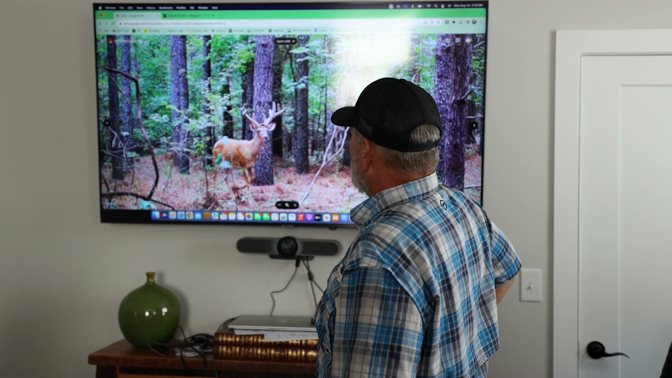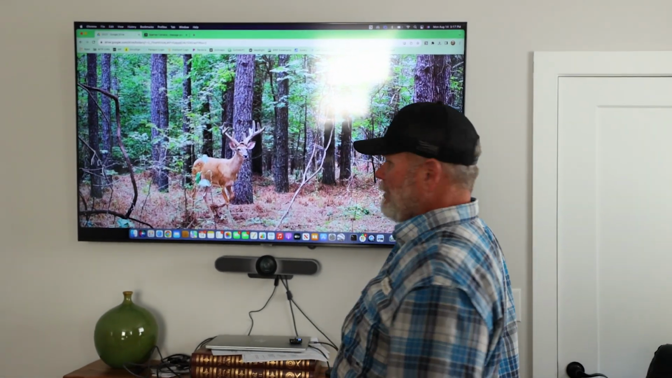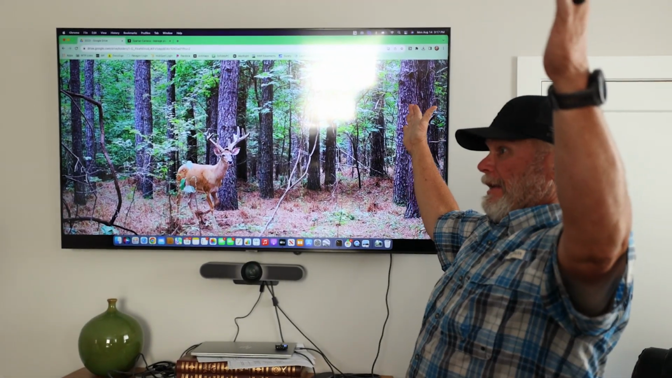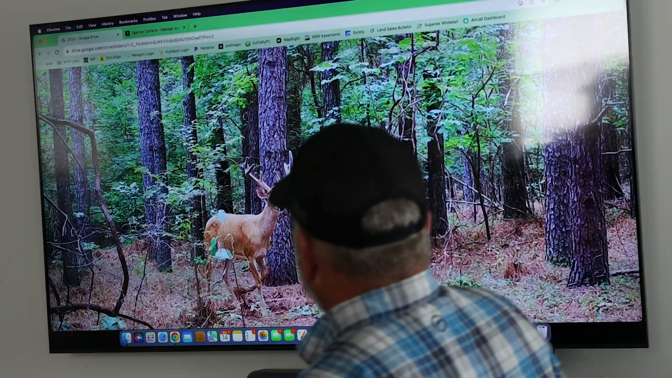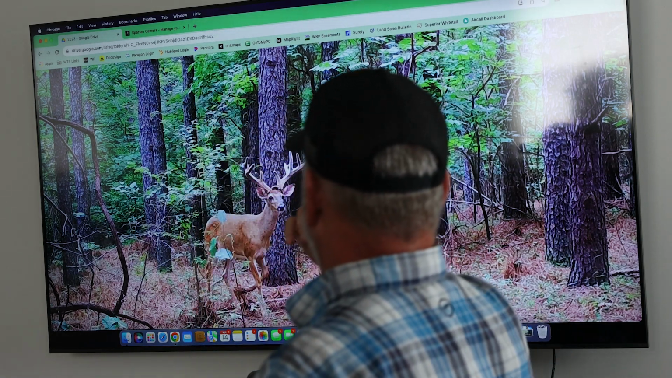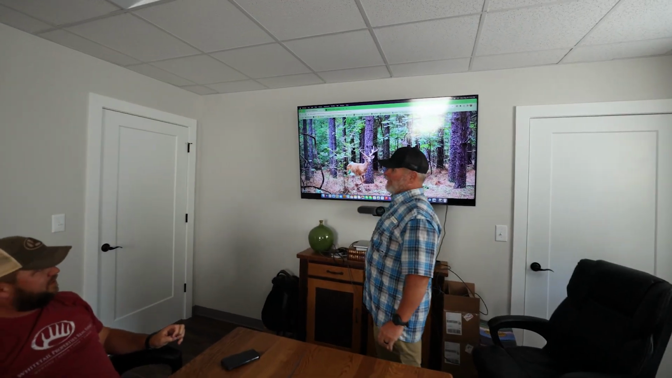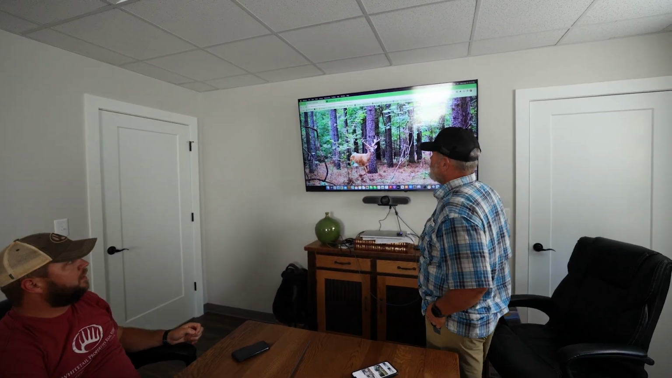He was front and center of the camera the other day. Anytime he's standing there looking at the camera, it's always like, wow. But his time length's terrible. Another year, it could go. It's short, but he's just a cool deer. I know he's in velvet, but he's got some heavy bass.